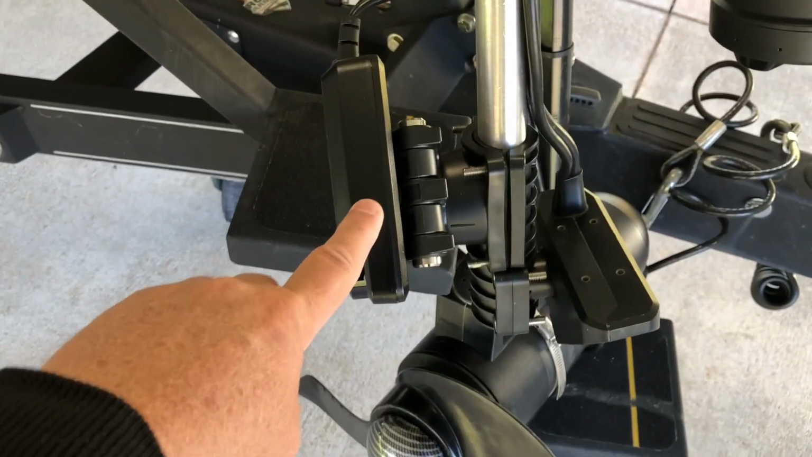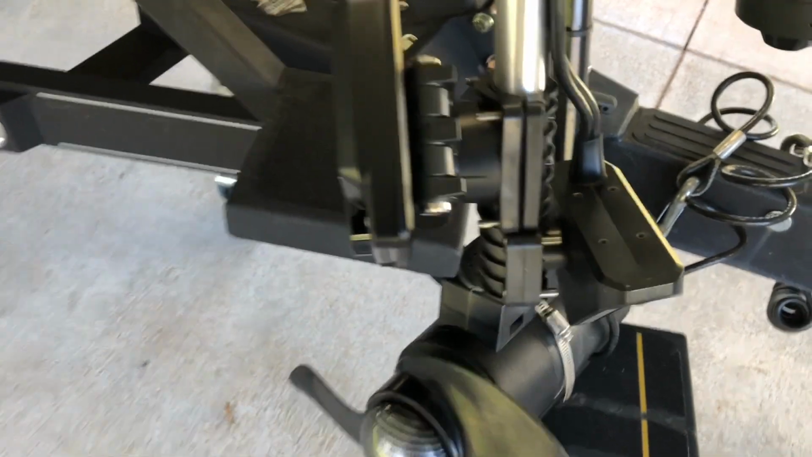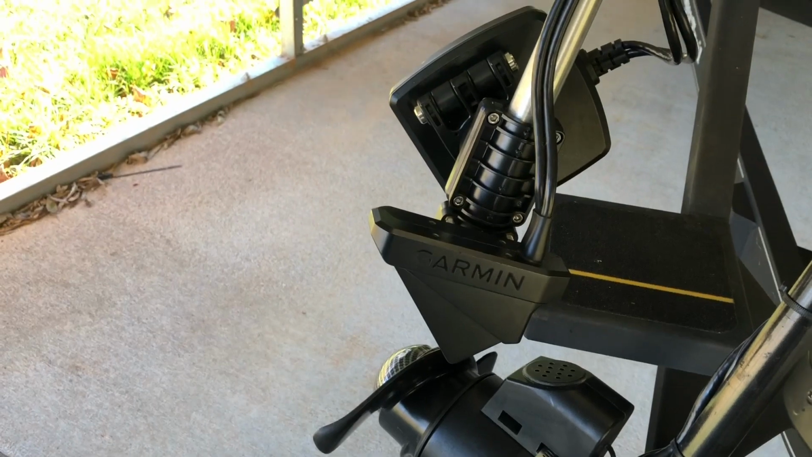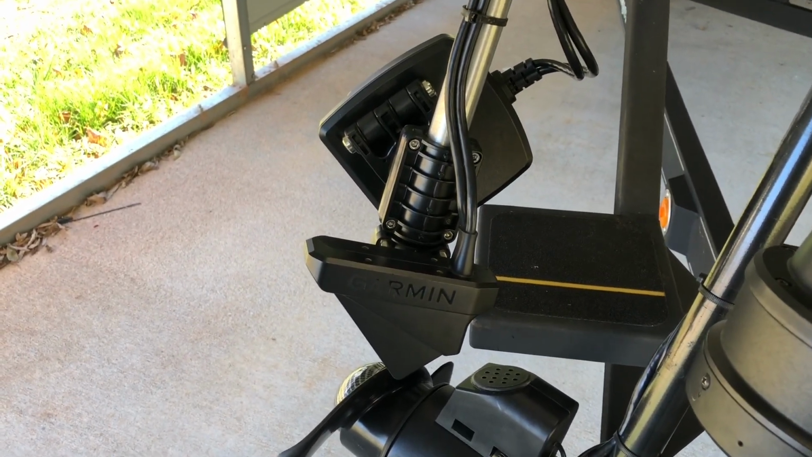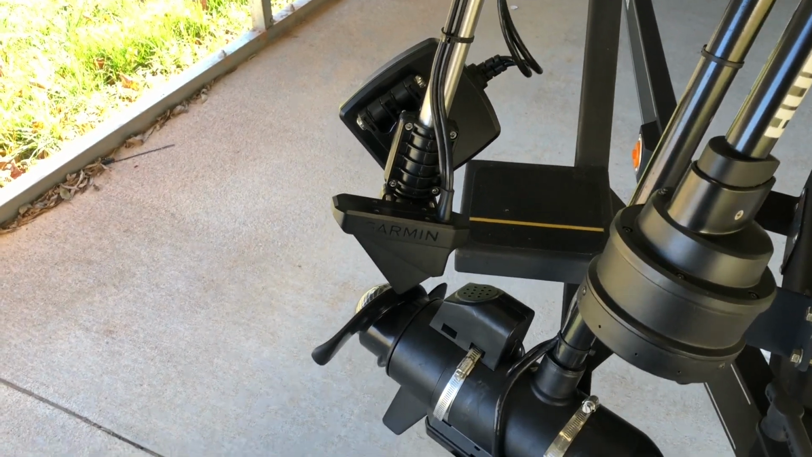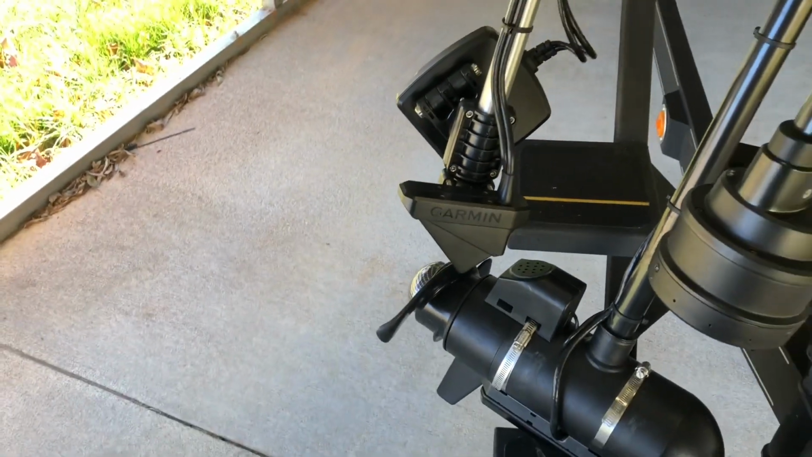I've got the transducer for the Mega Live on this side, and then the other transducer. Both of them are facing the forward position, and I need to make sure. It looks like I've got it right. I'll know shortly because I'm going to be putting it in the water and trying it out. If I've got it backwards, I might have to turn this one the other way, but I think I got it right.